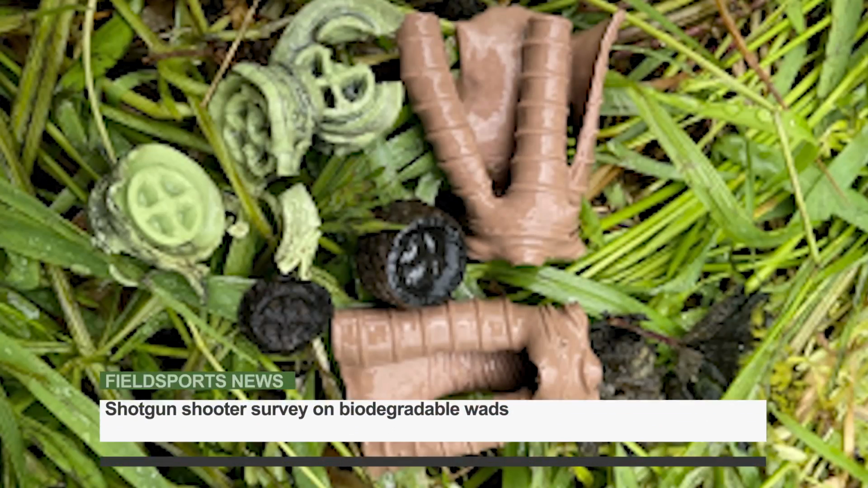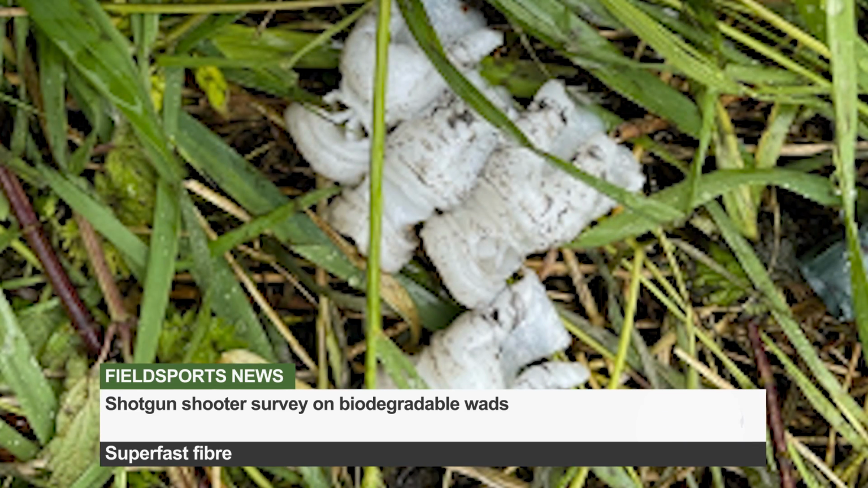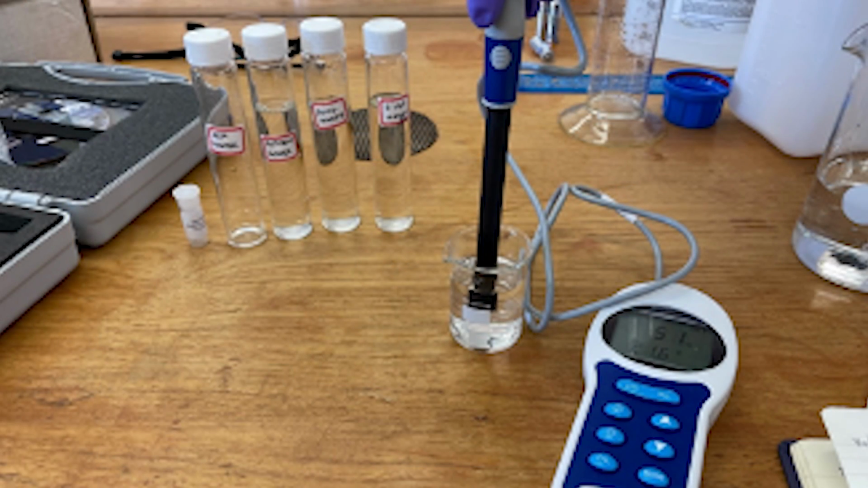A shooter from Somerset is carrying out research on shotgun cartridge wads. John Myhill's MSc is on biodegradable shotgun ammunition at Cranfield University, and he's experimenting on a variety of shotgun wads to see how quickly they decay. Well, I'm hoping to try and get a little bit more thought into what happens to wads as they degrade in the environment over the period of the closed season. And on top of that, overlay what buyers think about the different options available in the market.